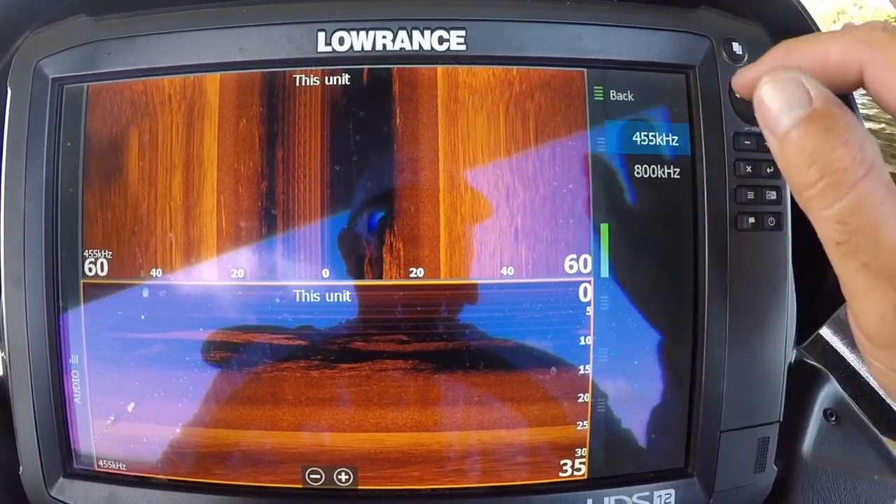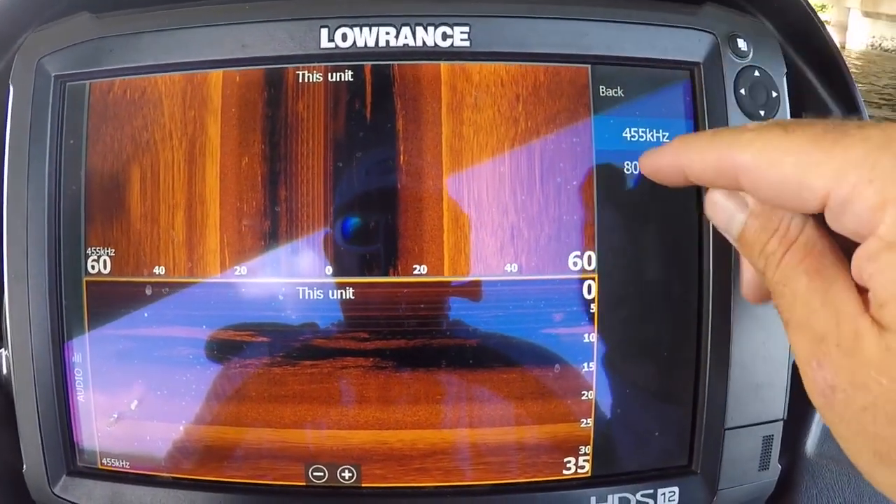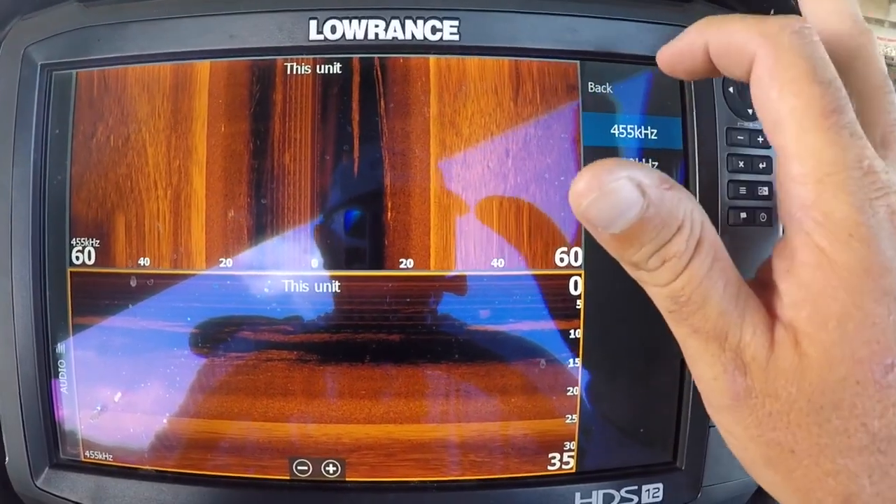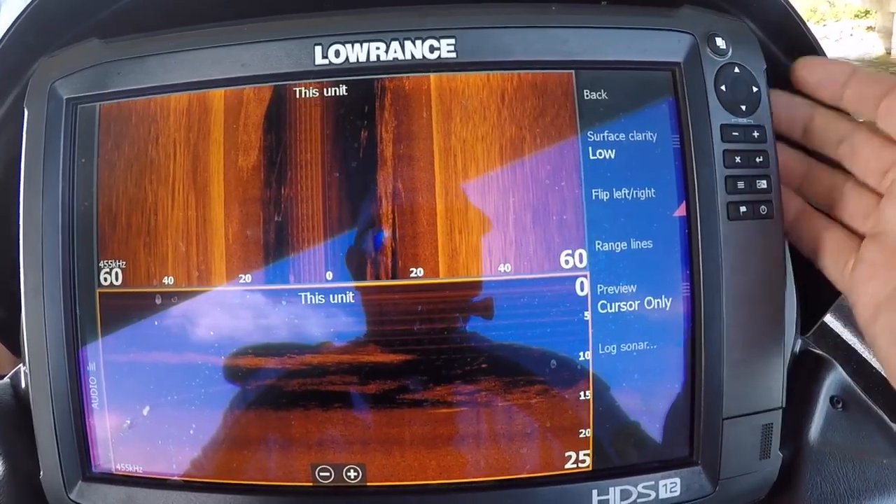All right, on your frequency, it's going to give you the option between 455 kilohertz and 800 kilohertz. Guys, 455 kilohertz is the only one you'll ever need for bass fishing. You don't ever need to worry about the 800 kilohertz for bass fishing needs. Okay, so let's go into advanced. In advanced, a couple different things here.